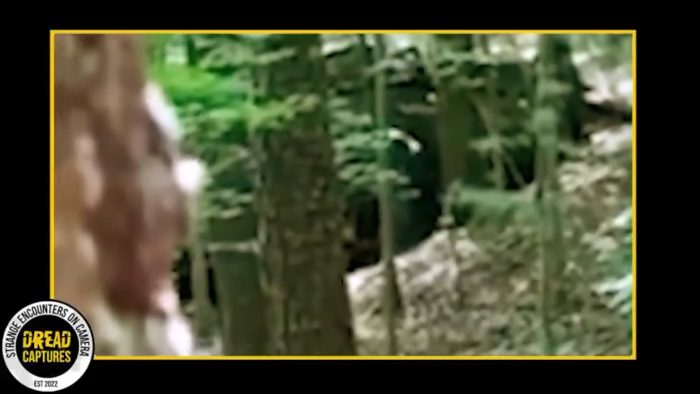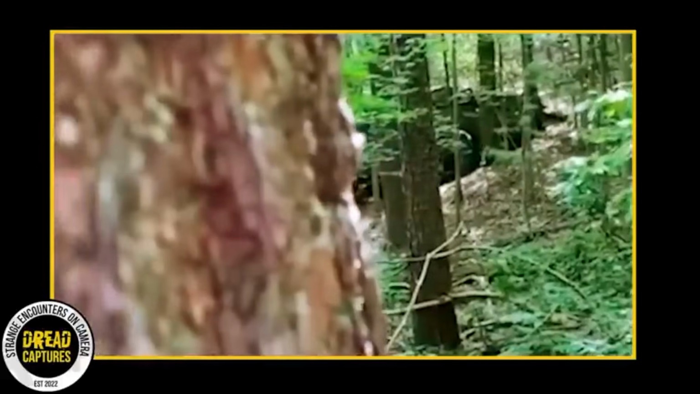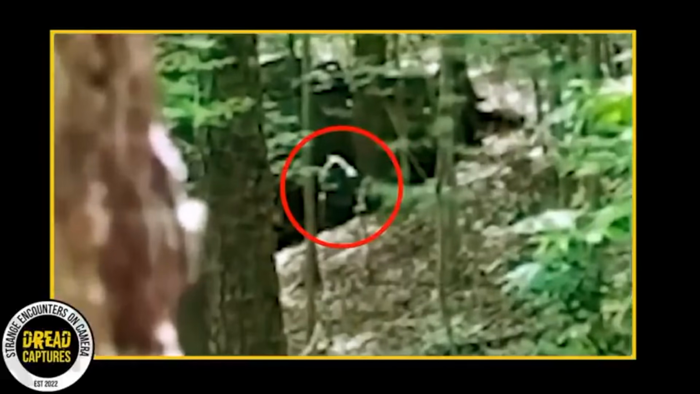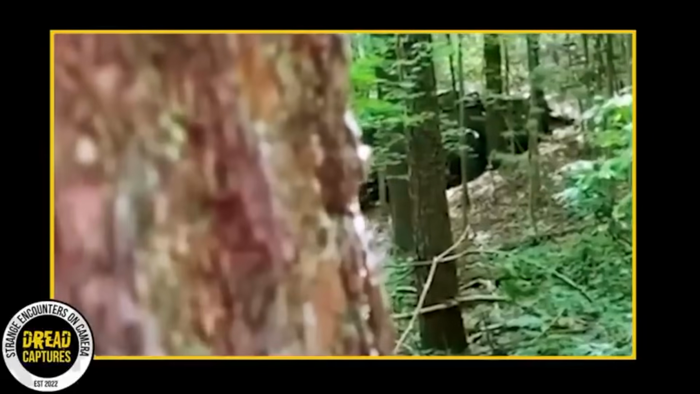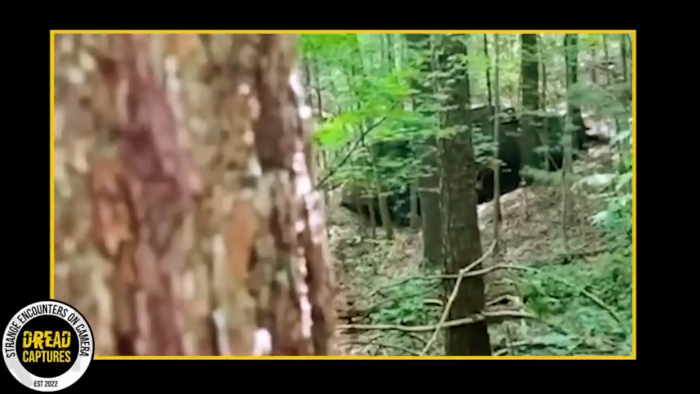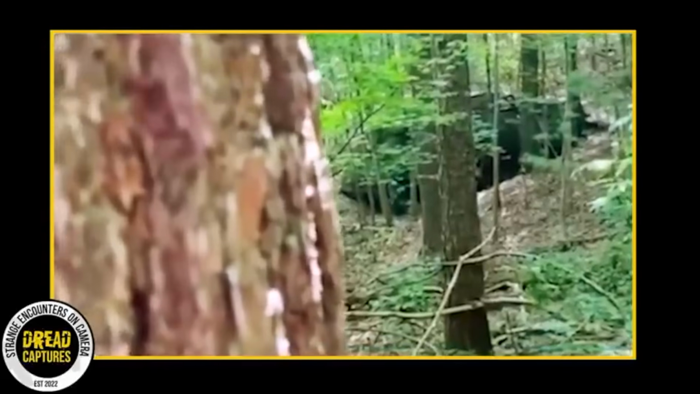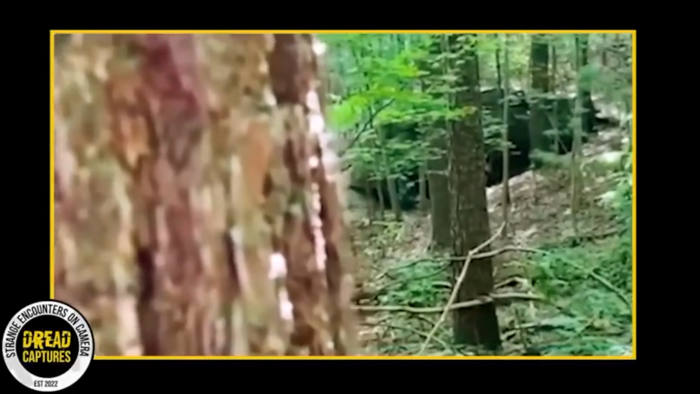As he ventured deeper into the forest, the feeling grew stronger. And then, when he reached the exact spot where he began recording, it all made sense. If you really focus on the video, in the midst of the dense foliage, there's a mysterious dark figure. It's hard to make out the details because the video becomes blurry, likely due to excessive zooming. However, according to the man who recorded it, what he saw was a tall, ape-like creature, simply minding its own business.